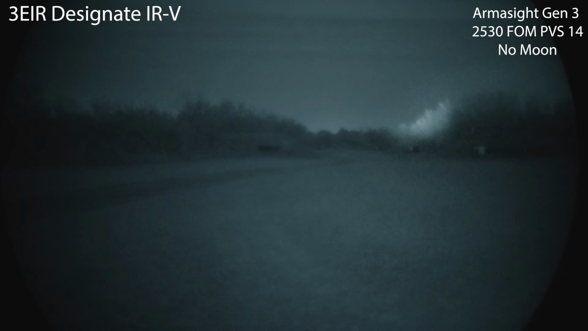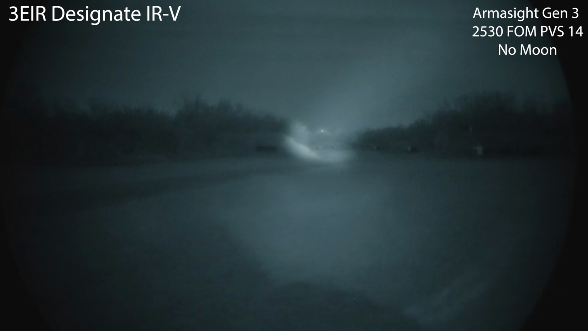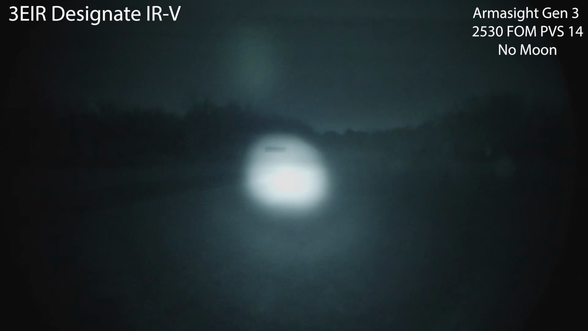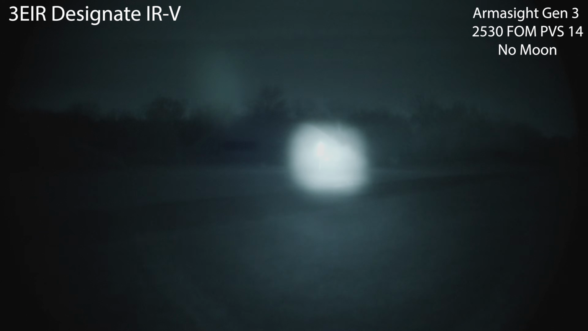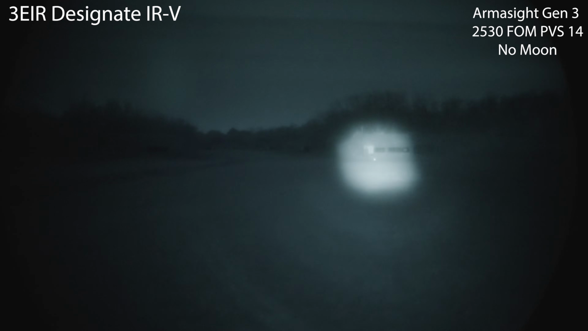Going to temporarily turn the gain down on this PVS-14 so you can see this illumination pattern. So definitely useful out to 500 yards, no problem. It's also definitely usable up close.